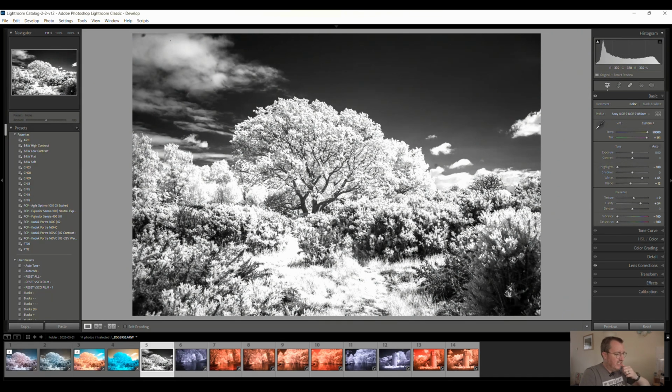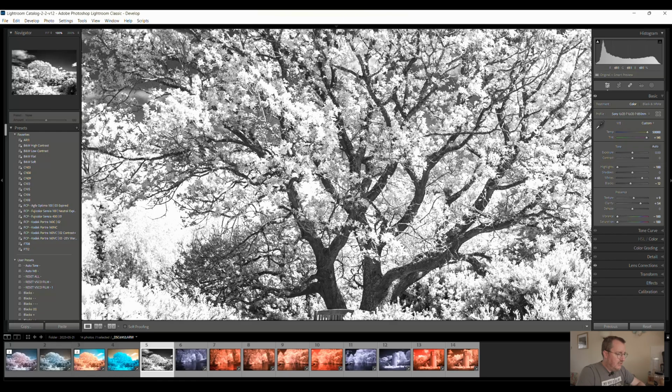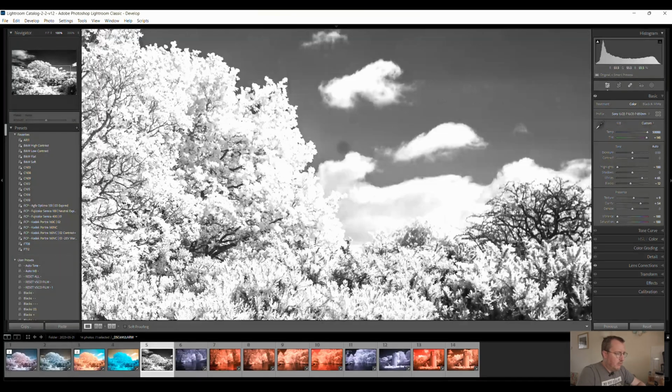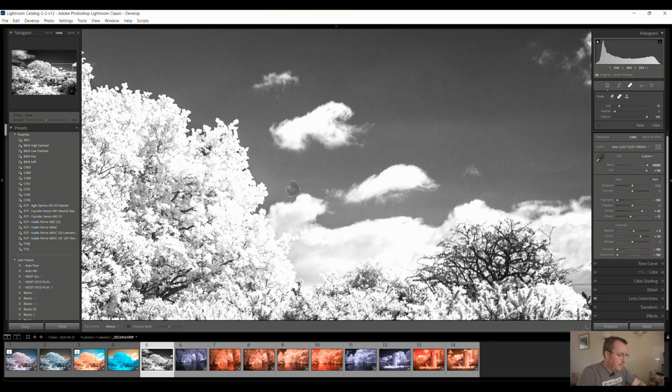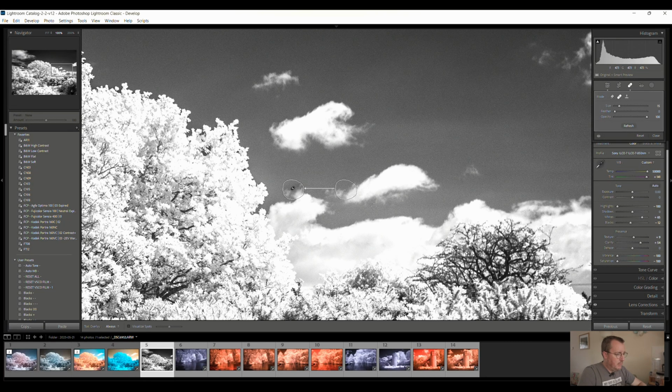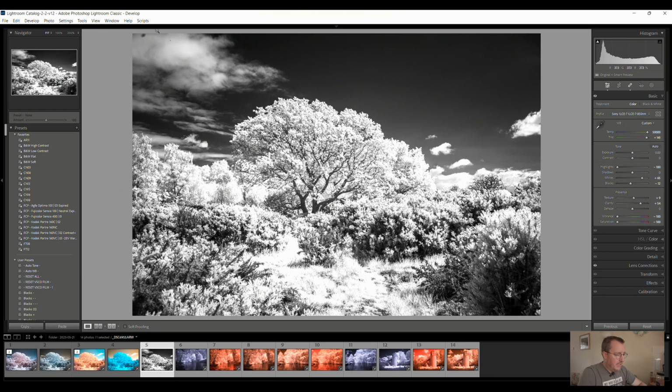So this is probably a little bit of a messy scene, to be honest, but this is the kind of processing you would probably do with the 850 filter, just to get a nice mono out of the end of it. If we zoom in, you can see all that nice detail on the leaves. Horrible dust bunnies on my sensor, so we can get rid of that, hopefully. Oh, it's randomly picked a piece of cloud there. I probably would get rid of that in Photoshop, to be honest. It seems to do a better job than the one that's built into Lightroom. Also the horrible one at the top there.